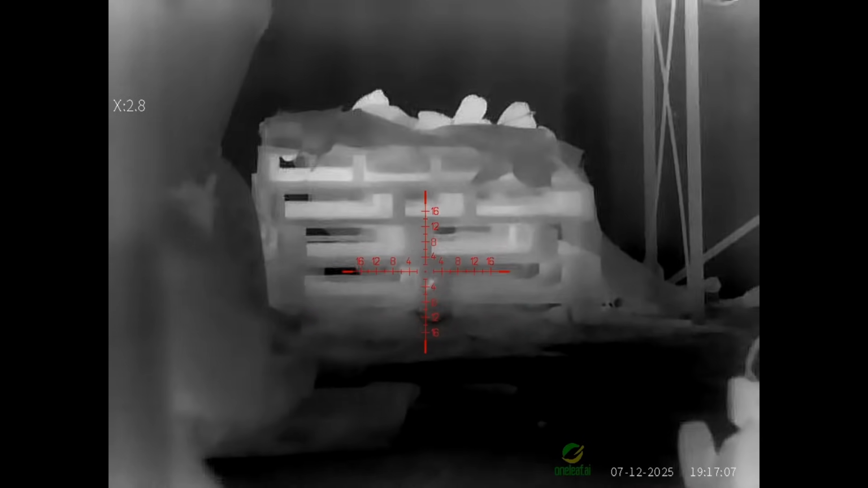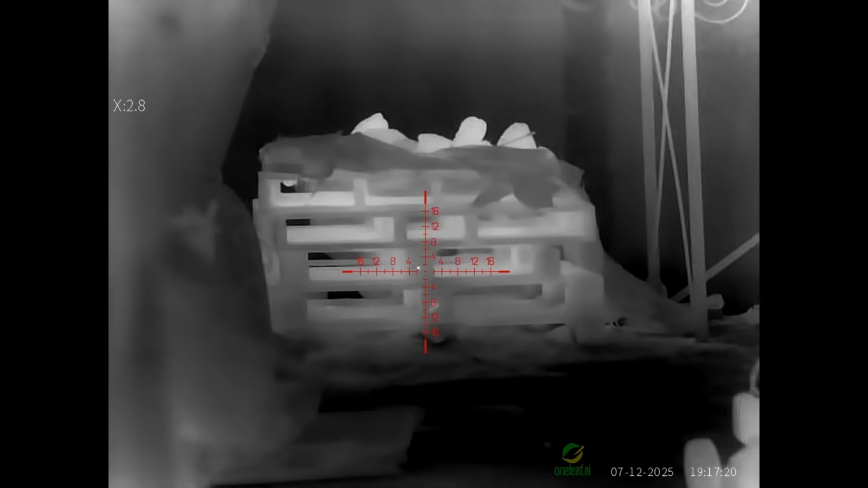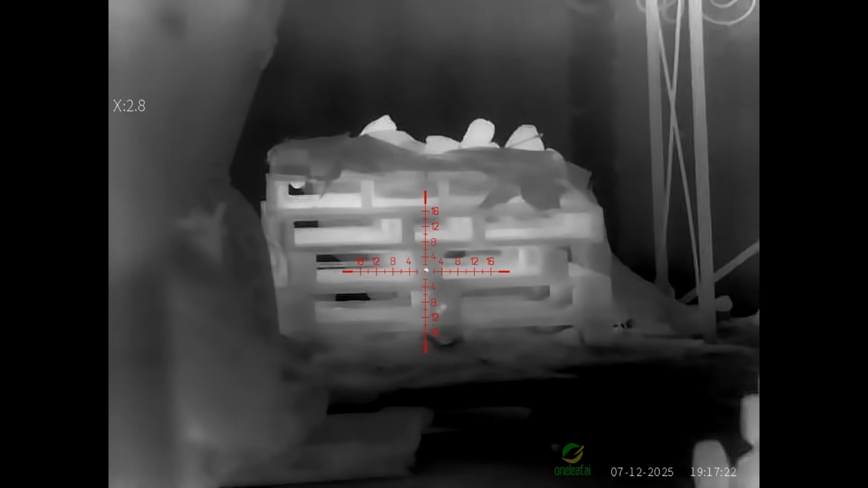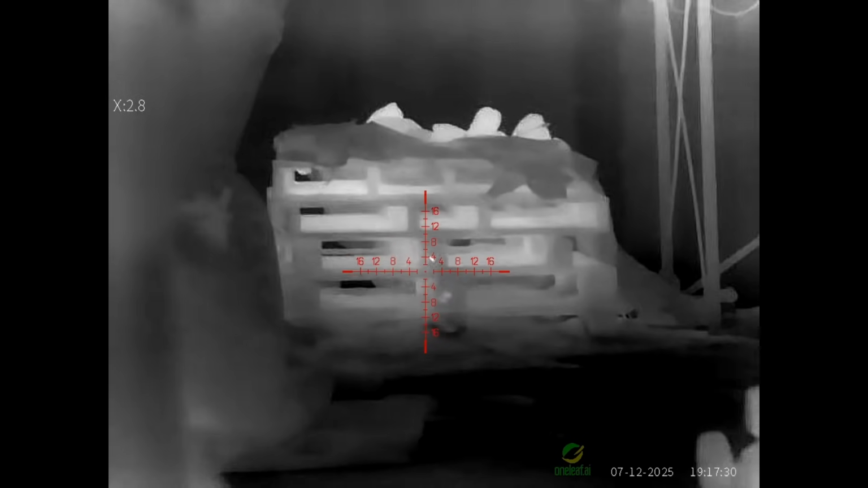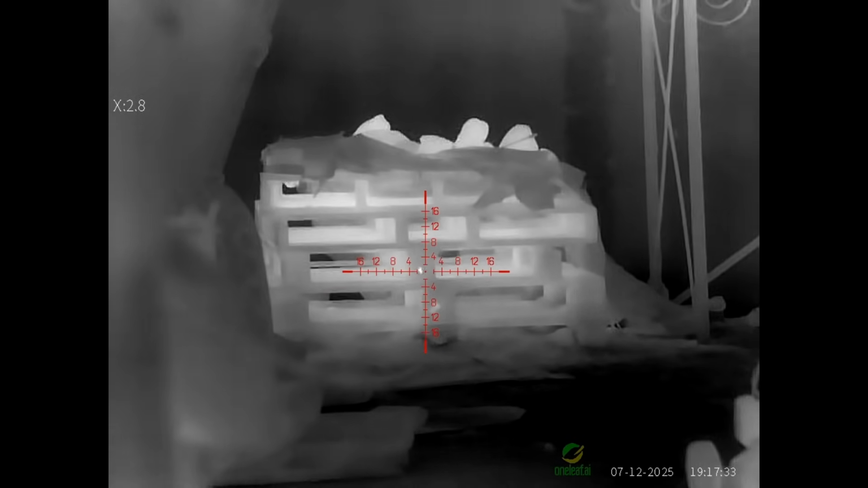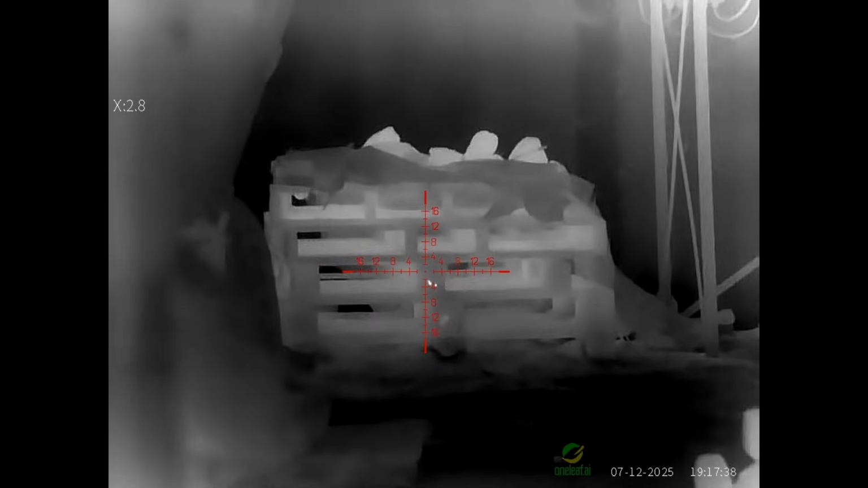Right, thought I'd just show you this. I'm ready to go home and I've just emptied the gun, but watch this heat signature on the pallet. Smack on. Let's have another shot, see if I can hit the same spot. Same hole, absolutely brilliant. One more shot. Well, that shaking was me, but yeah, absolutely brilliant that. Leaving the heat signature on the wood of the pallets.